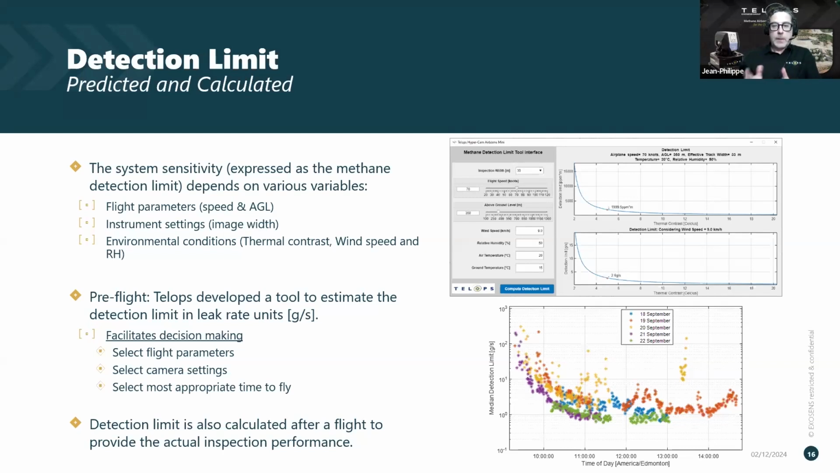This is a really nice tool that helps our partner determine which time of day and which day is best to fly to achieve the performance required by our client. On top of that, we can link that back because we calculate the detection limit on every single image collected. Just as the graph on the lower right side indicates, we can plot the detection limit as a function of time of the survey to really determine if indeed the conditions were right, or if not, we can quickly go back up and collect more data during a more optimal weather window.